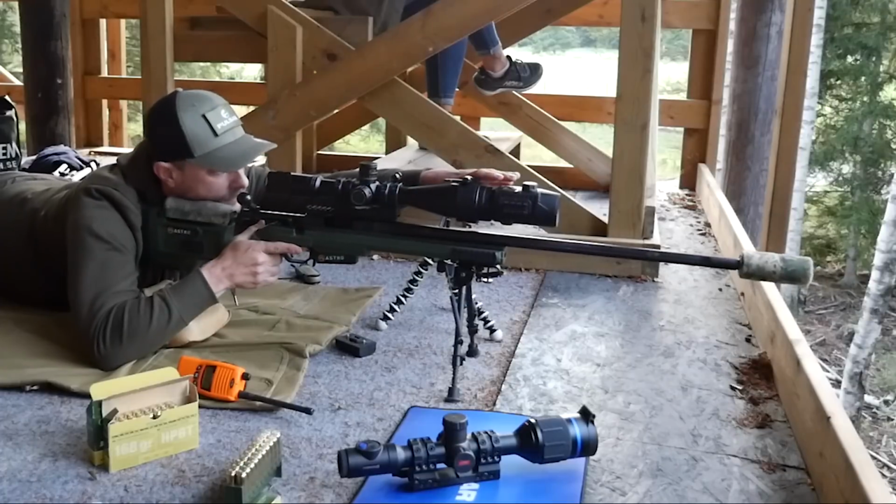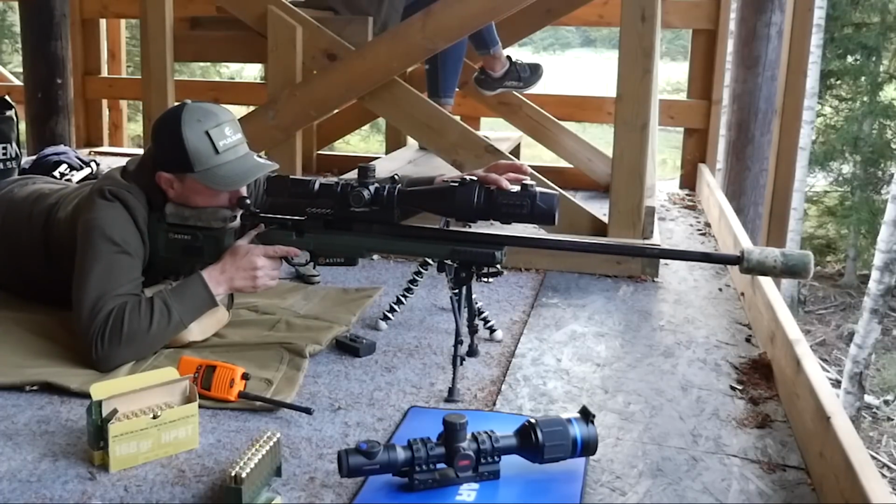And I use a KRG chassis on it, so it's a bit more stable than the original. And I got a Delta Optical Javelin 4.5 to 30 scope on it. Absolutely amazing glass in that thing for the money. And then with the Krypton on that, it's a perfect setup for what I'm using.